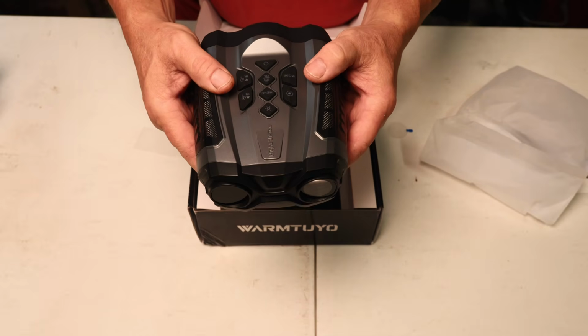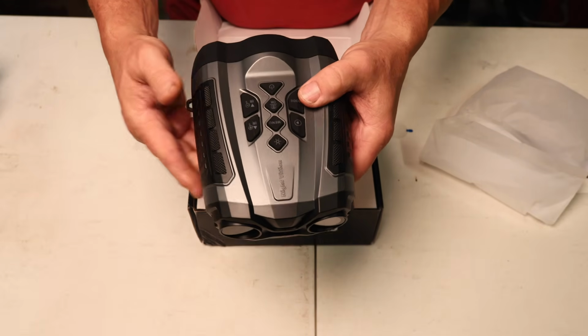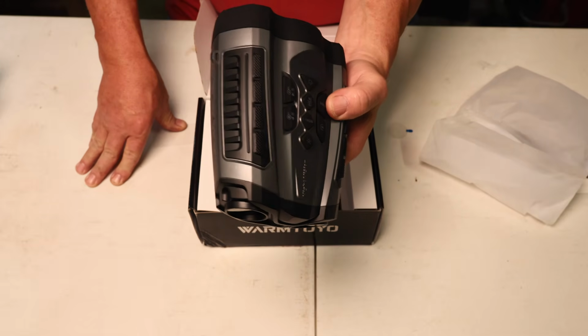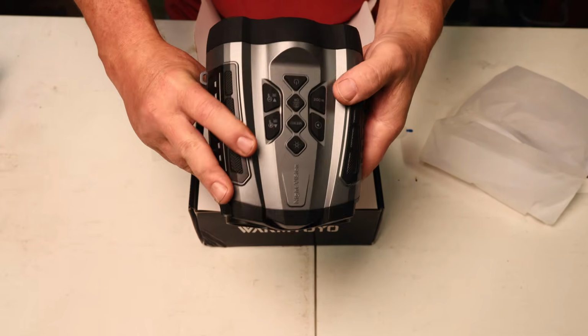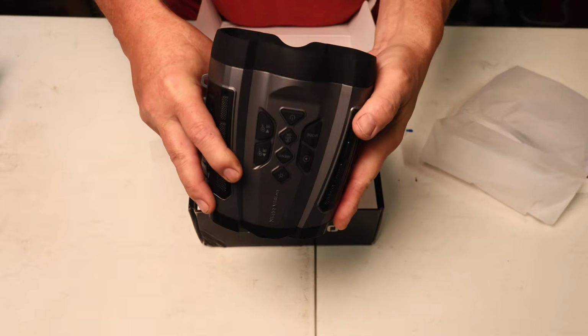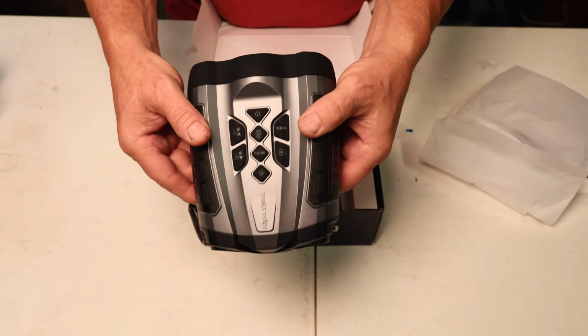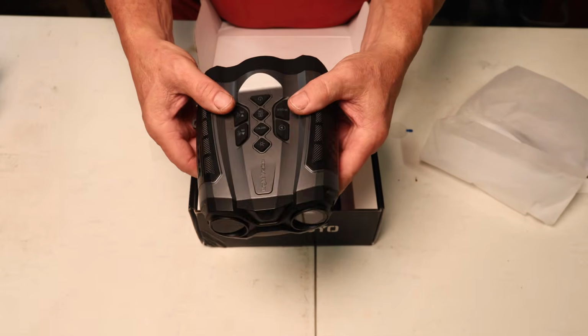It's pretty light. It's not something heavy. And I will say that they call these goggles, but this is more like binoculars. I mean, you don't wear this. It's not like a traditional sense of goggles. It is binoculars to me. All right, we'll get this out of the way.